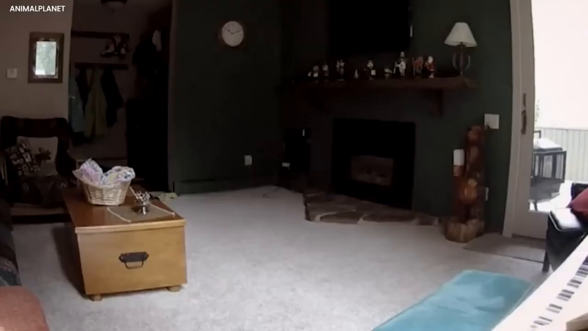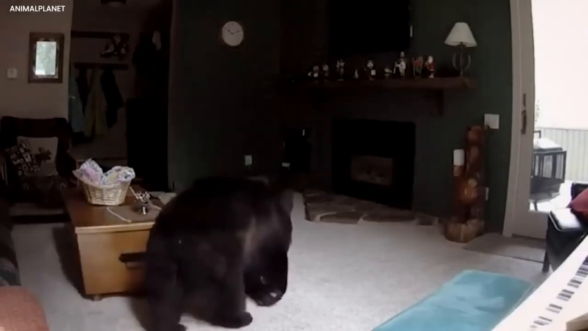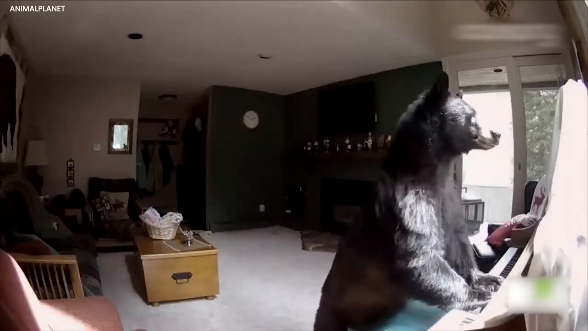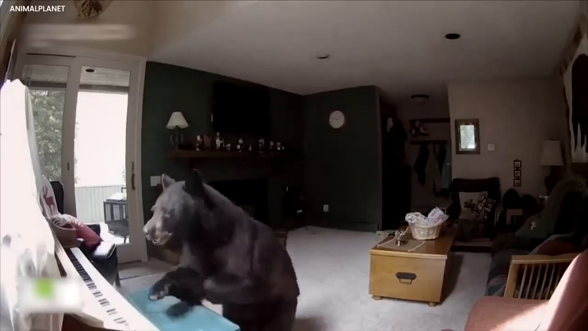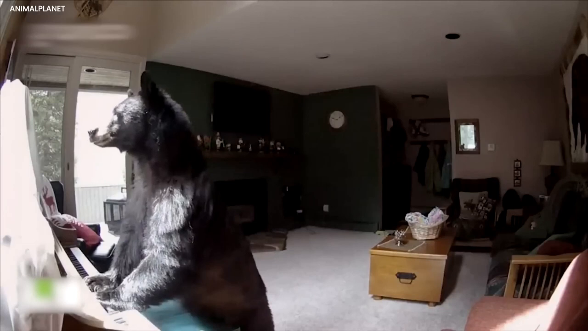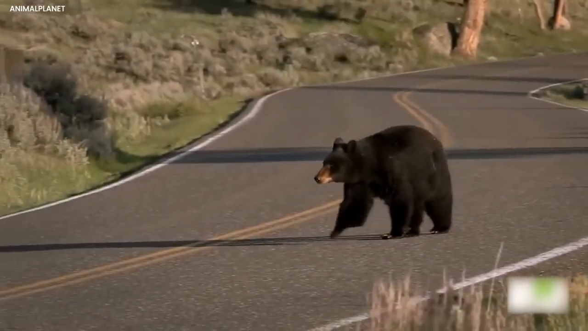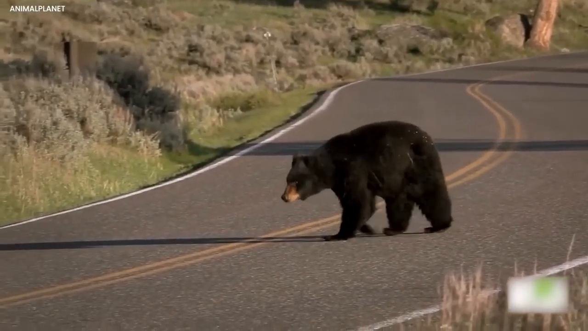What's really unsettling is the bear's behavior. It moves around the room with an eerie calmness, even casually placing its huge paws on the piano keys without any sign of worry. As if it were a messenger of the supernatural, defying the laws of nature and leaving behind an unsettling feeling of fear.